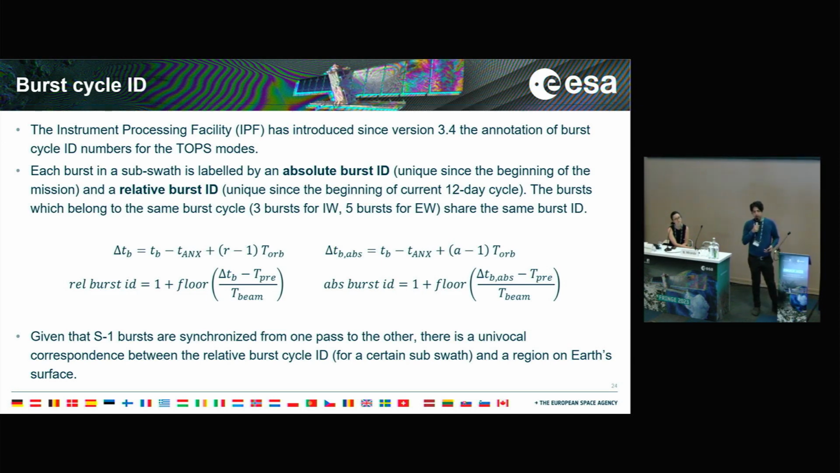And of course, since the Sentinel-1A is synchronized, it is possible to use the burst IDs to create a unique correspondence between a burst and the area on ground that it looks at.